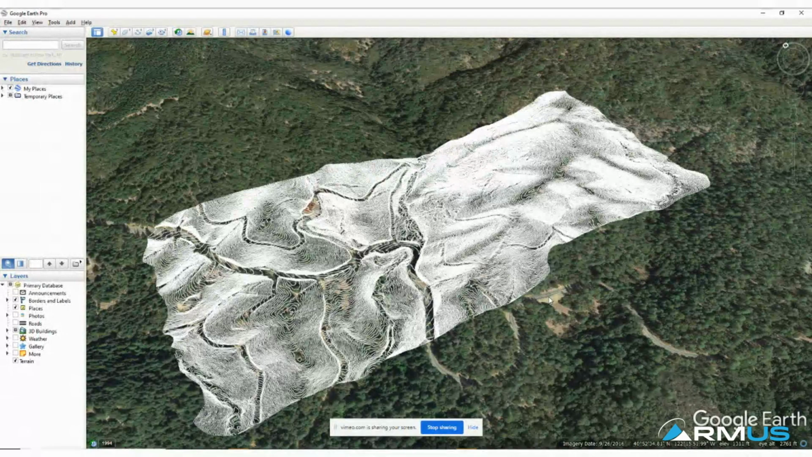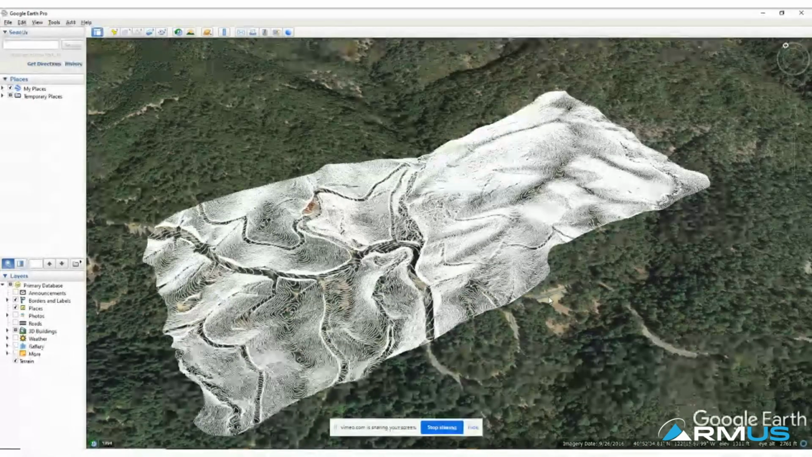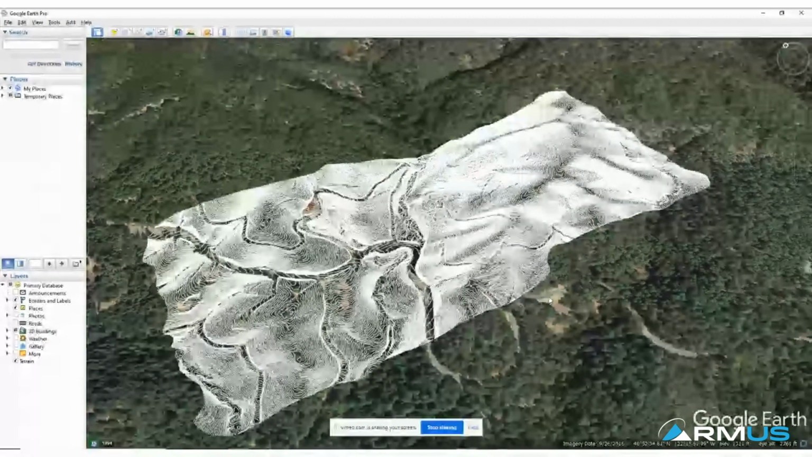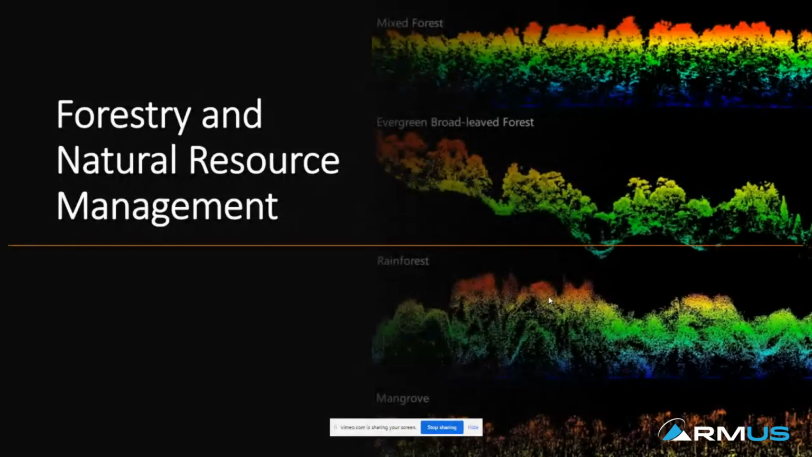And this can be incredibly useful because now you can hand this to a person who doesn't have LiDAR 360 or any background in LiDAR, and they're immediately able to leverage the information in the data in a pretty easy to use way. So I talked a lot about forestry and natural resource management. We have great tools in our software suite that really target this vertical.